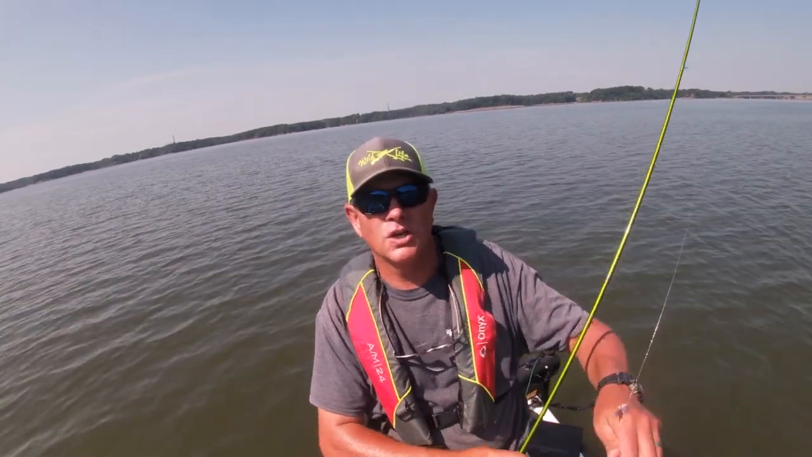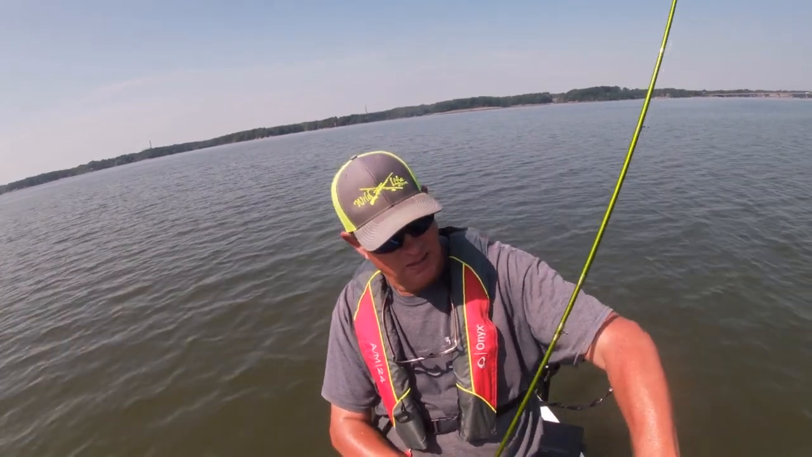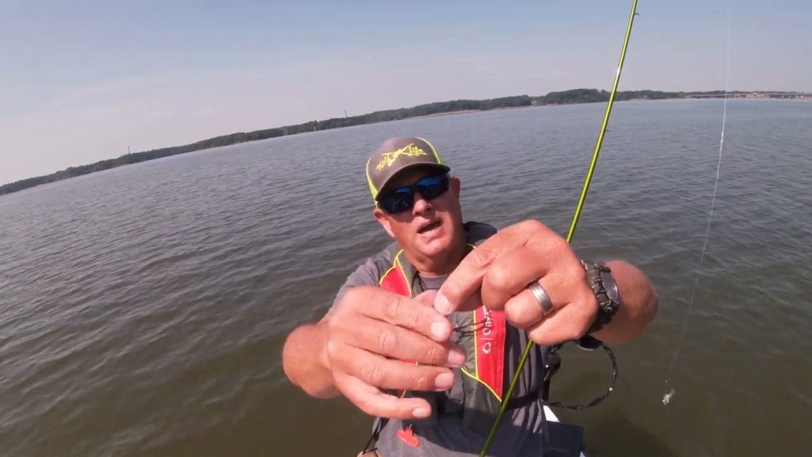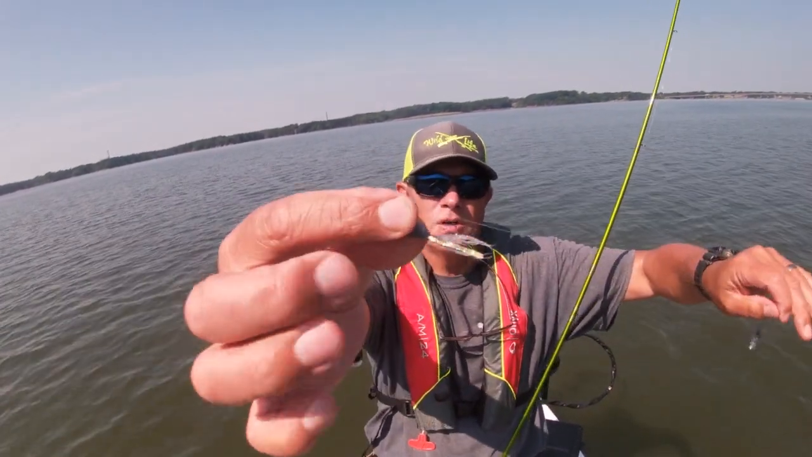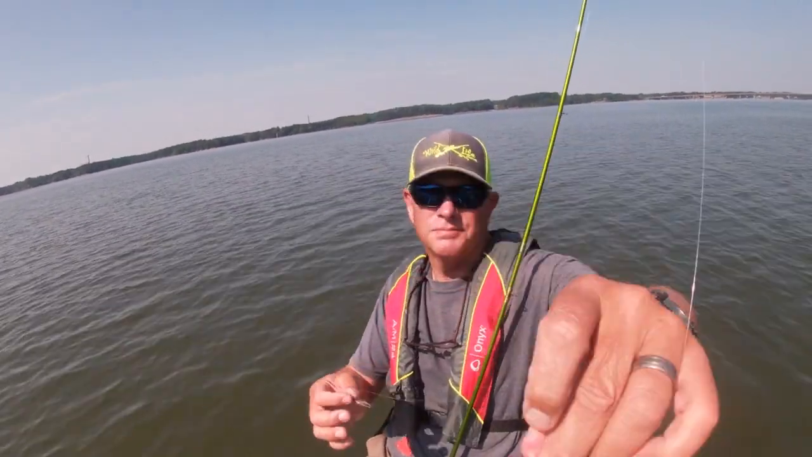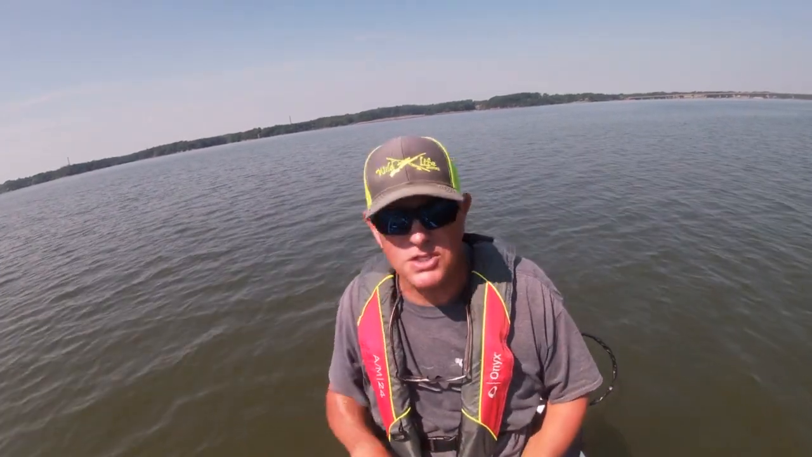I switched over to a couple of hair jigs today just to try them, and that's that little small gray jig from Brad's Bait and Tackle, or Brad's Custom Rods right there. And that's just an Andes. I picked that up at Walmart. It was on sale, and just to have a different look. Now I'll switch here in a minute.